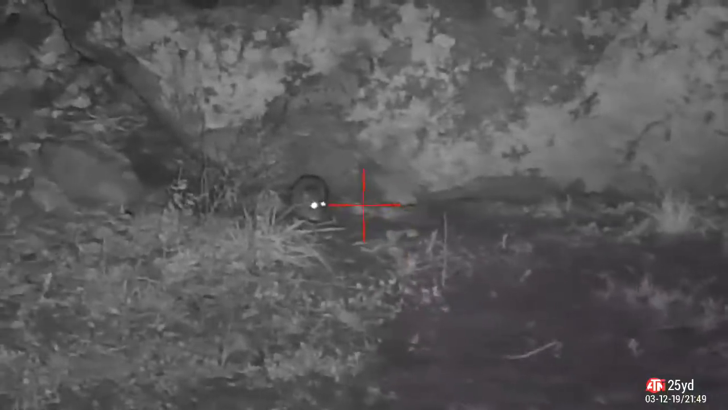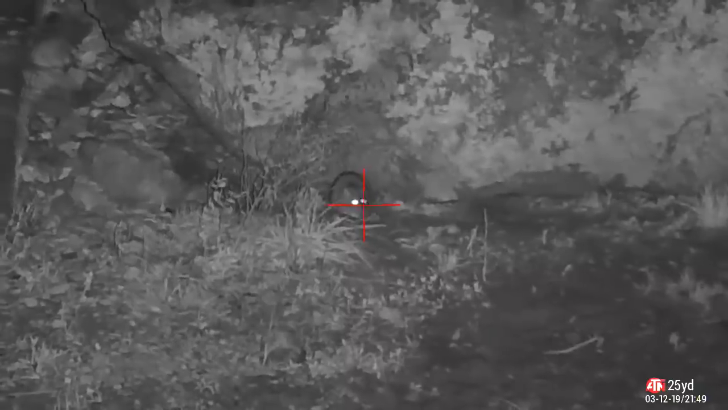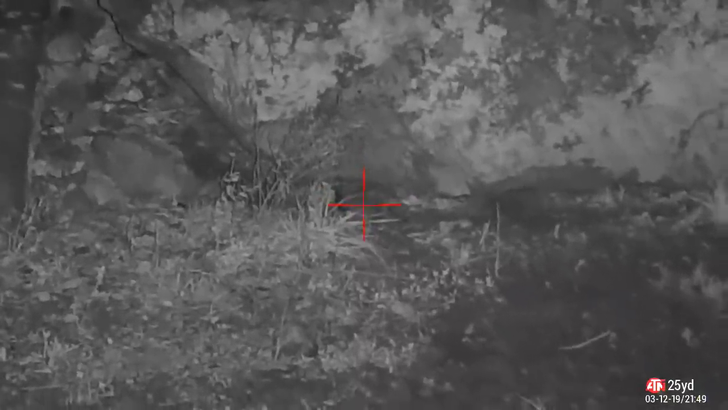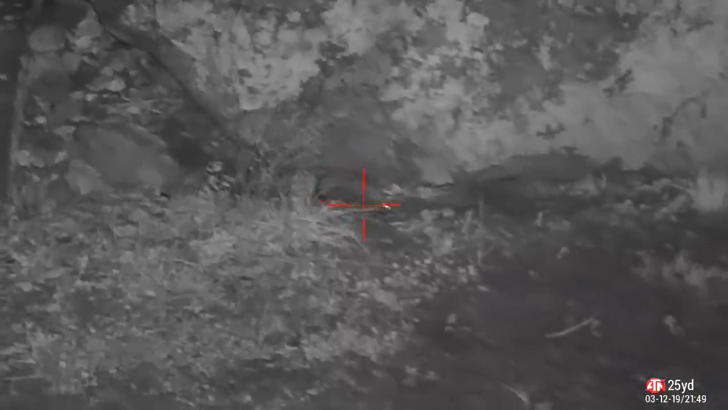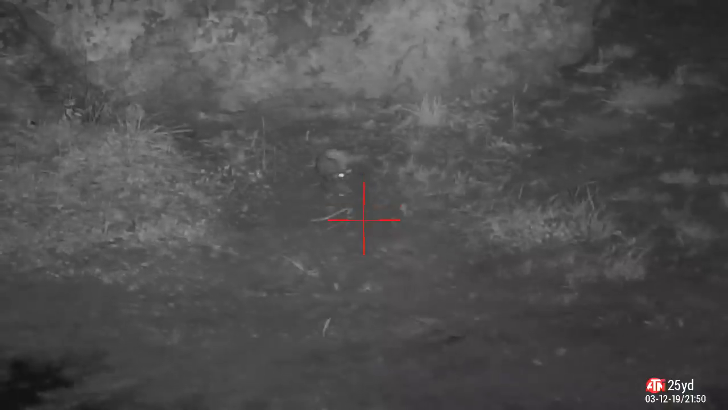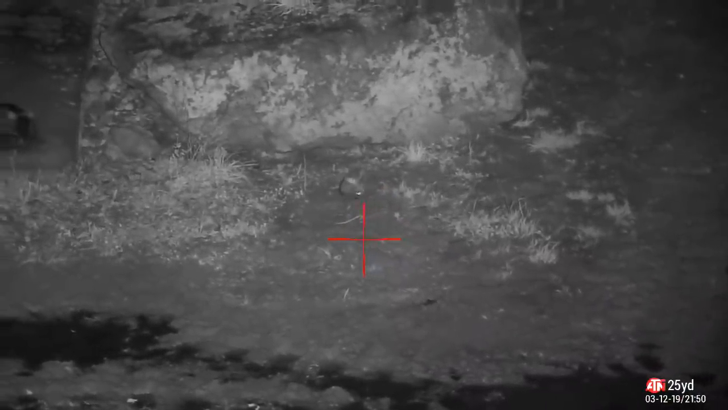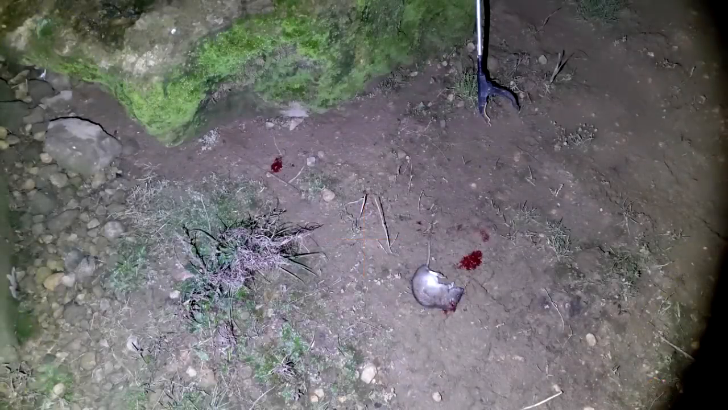Live and learn, eh? To make up for it, I spot this rat sitting there, 25 yards away from me. Quick laser, set himself up, send the pellet in. He's now lying 25 yards from me. I think there's a nest under there, so I'm going to come back and keep an eye on that. Might be a nice little hot spot. There he is there, super dead.